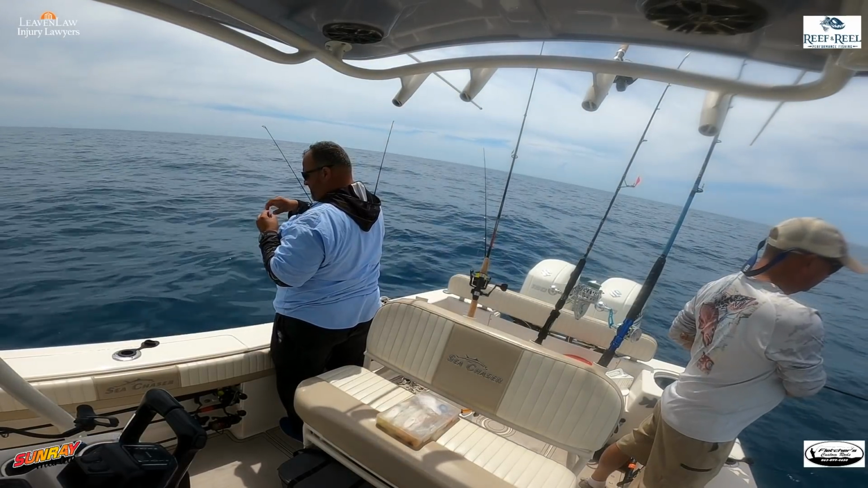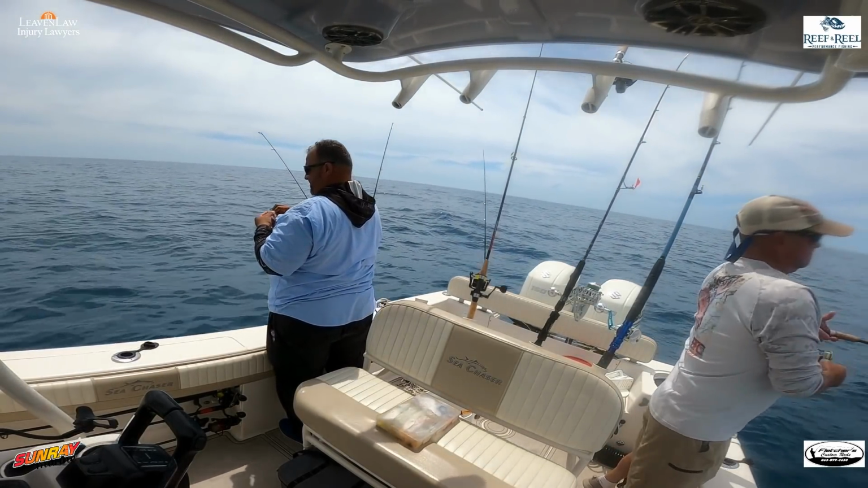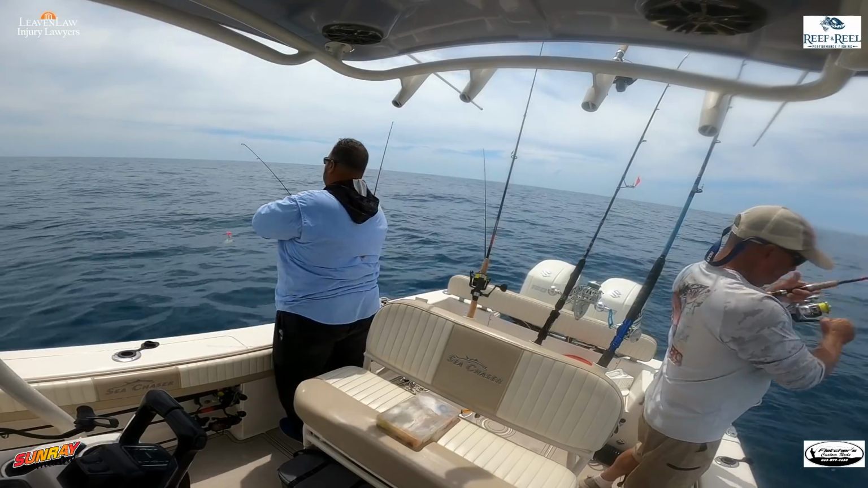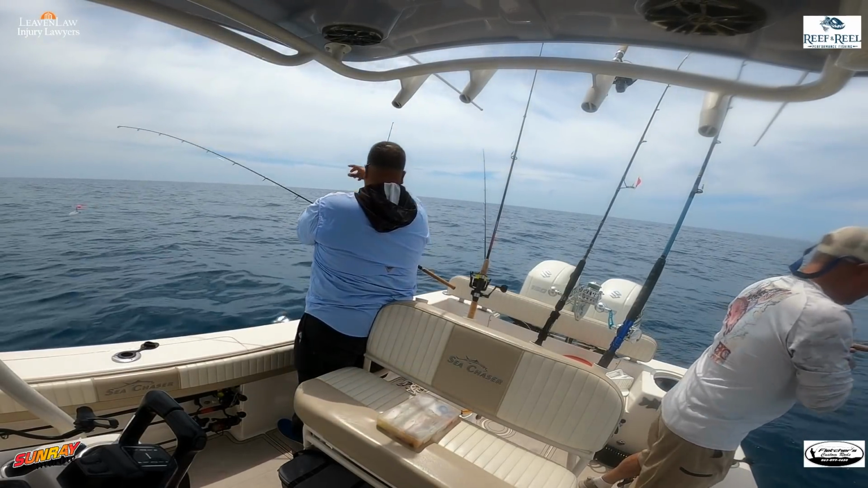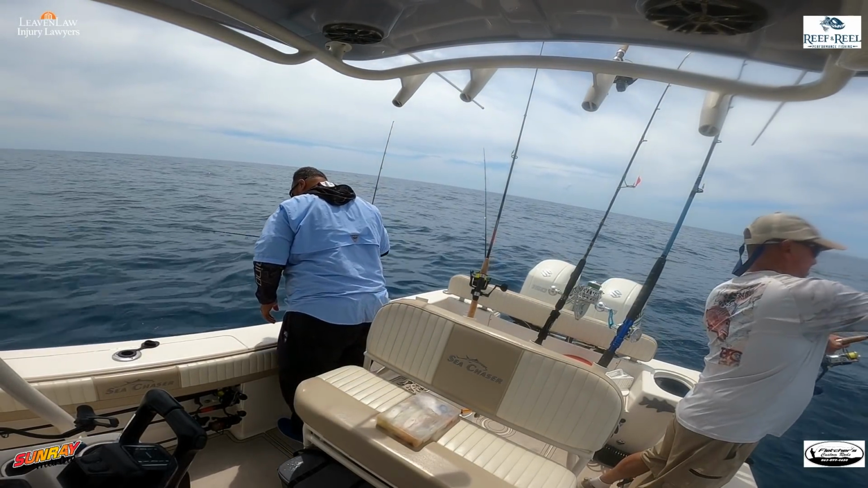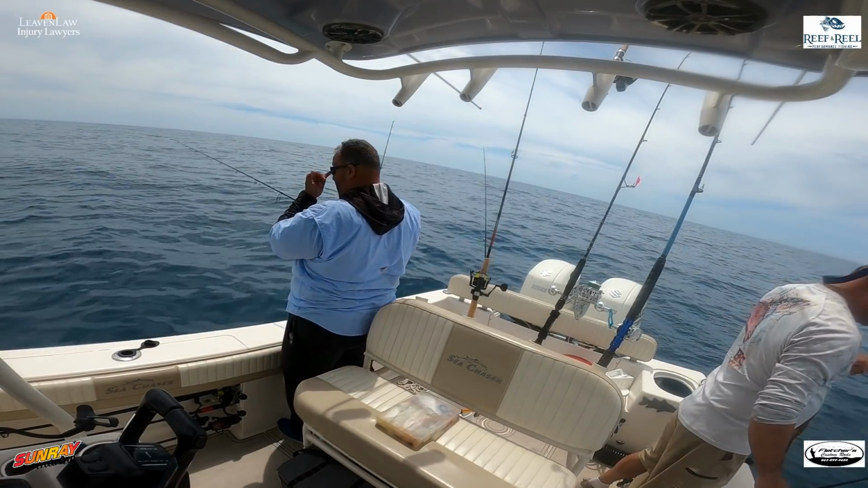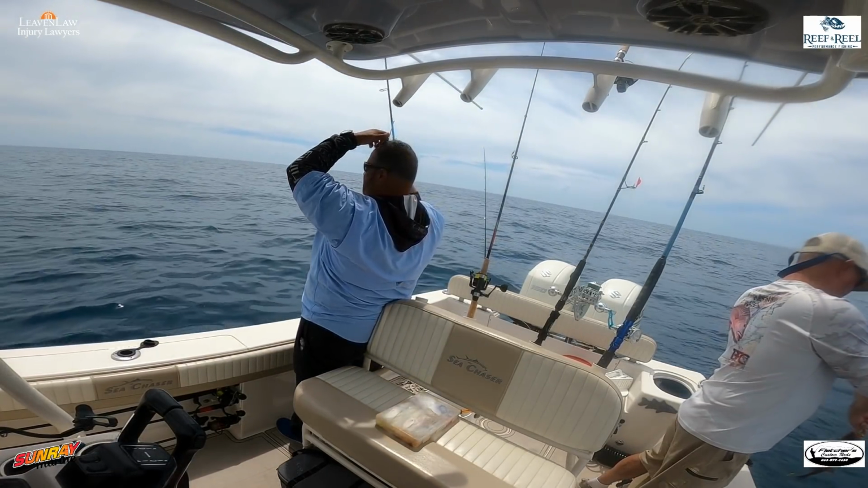So reel him up quick. No drag at all, just reel. Quick. Yeah, I'm probably gonna change my rod. I already have it. Scamp again? Yeah, we're Scamp Central. They're always 2 inches shy. Yeah. Always.